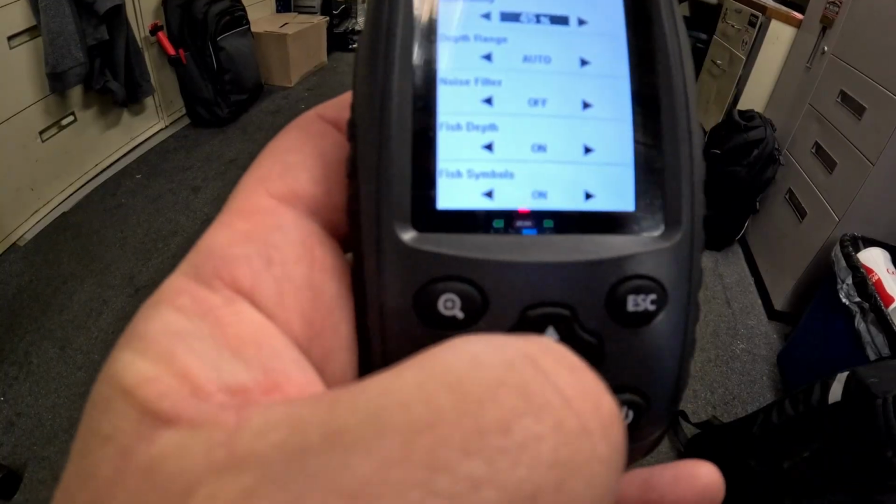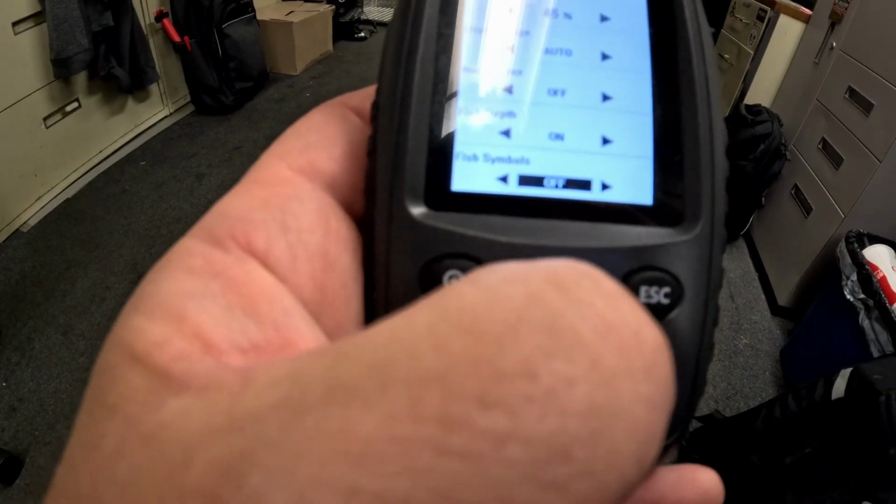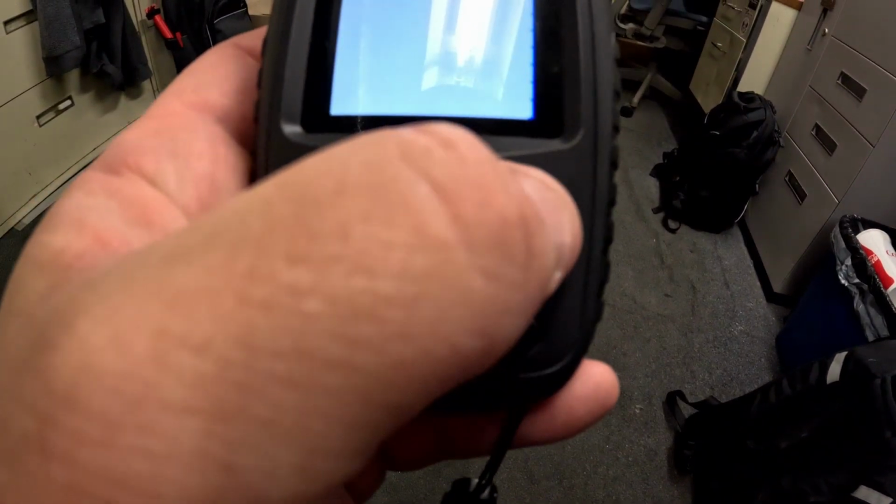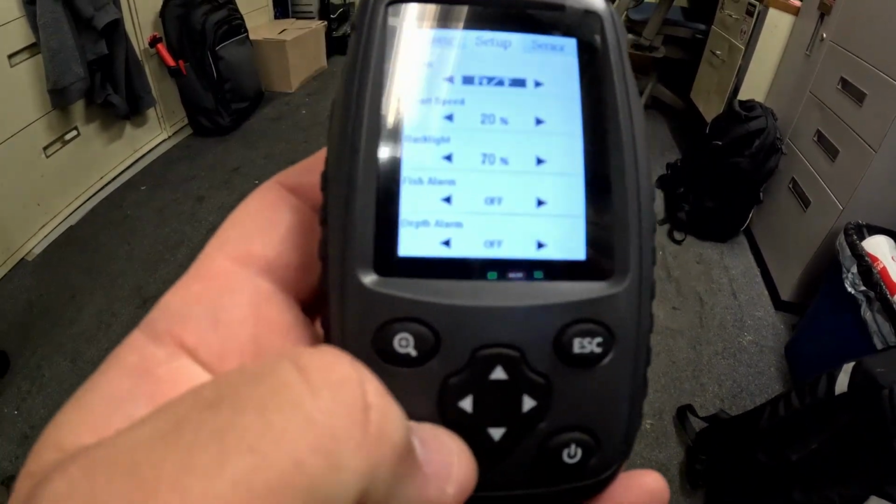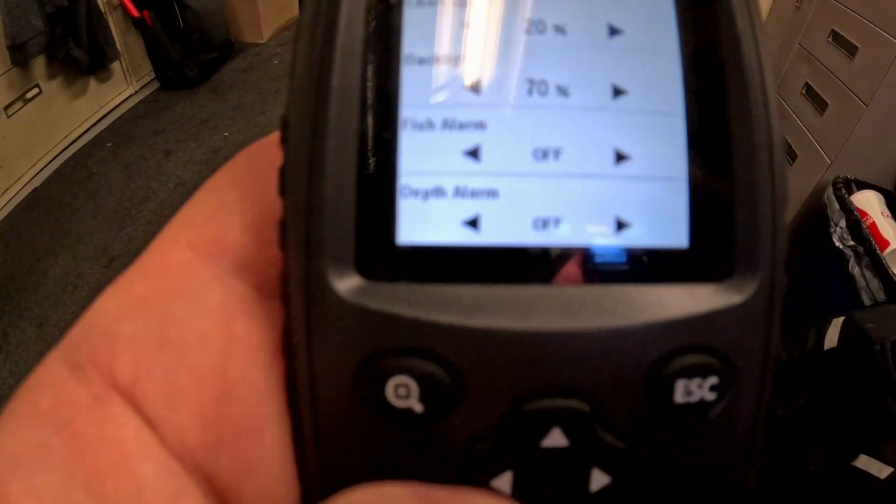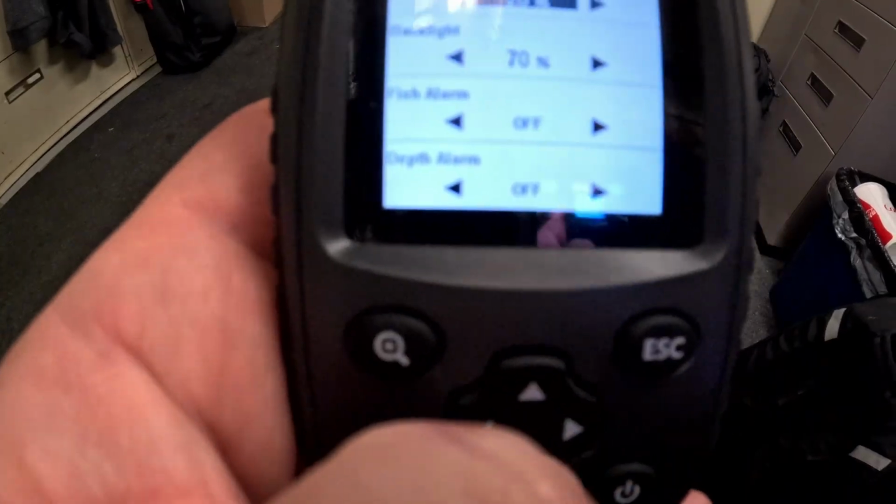If I go to, I can turn the fish symbols off, obviously. There's setup, chart speed, backlight, fish alarm. Basically everything a depth finder has.